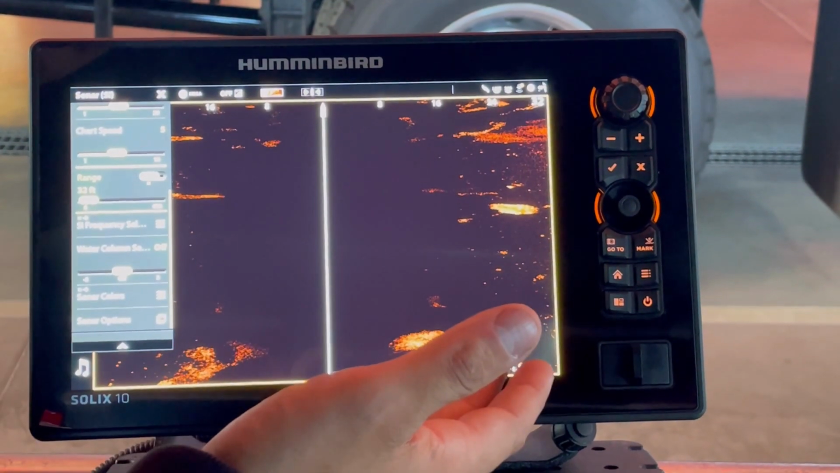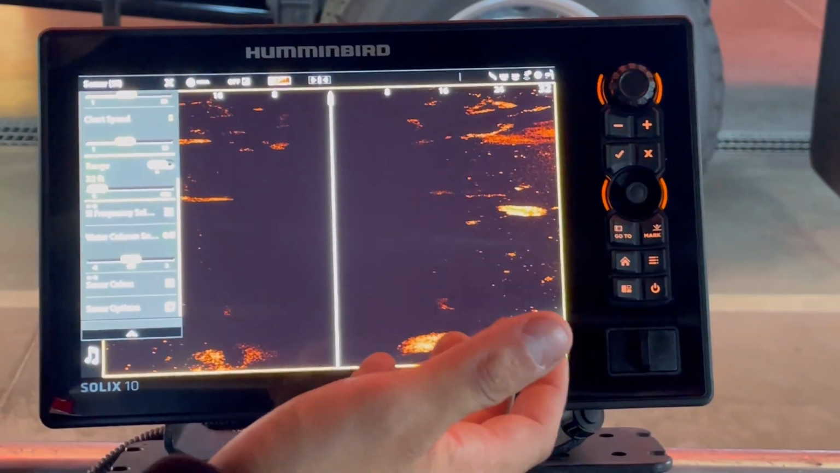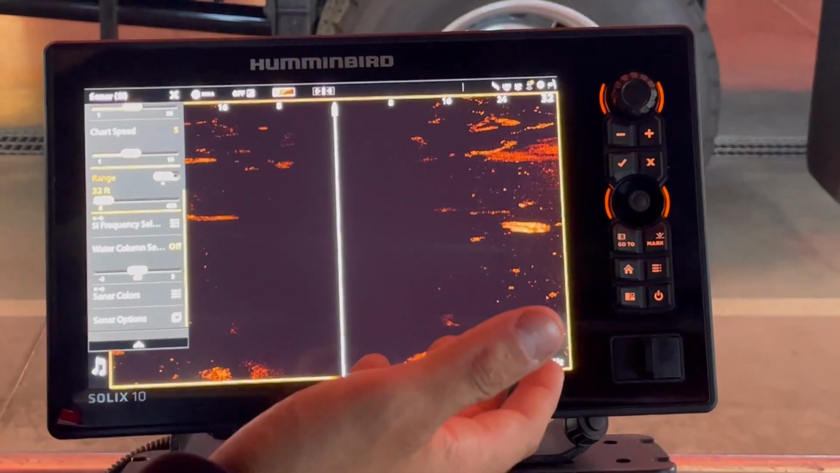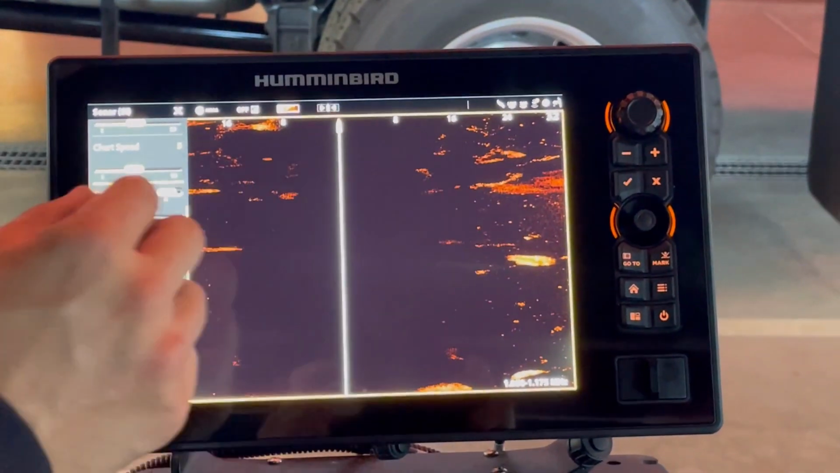Like here, you can see I dropped it to 32 feet, but now the problem that we're having is the water, or the depth, is actually greater than 32 feet, so all we're seeing is water column. We're not actually getting to the bottom.